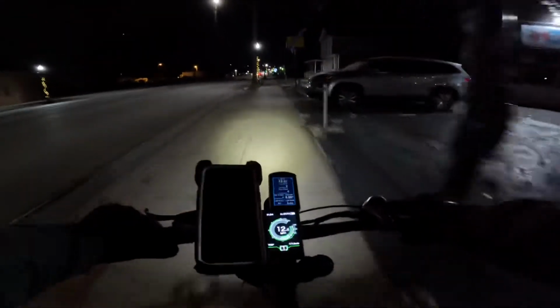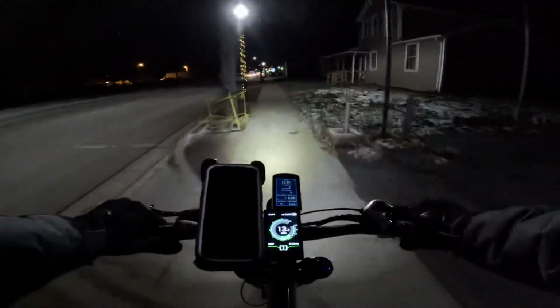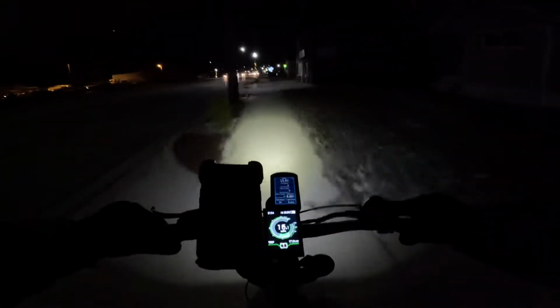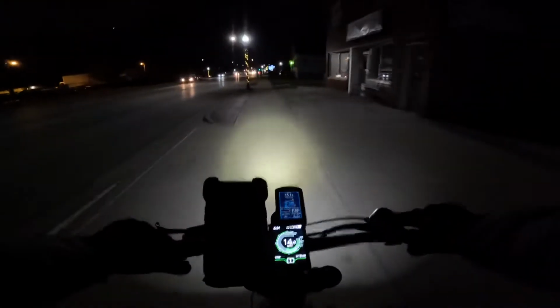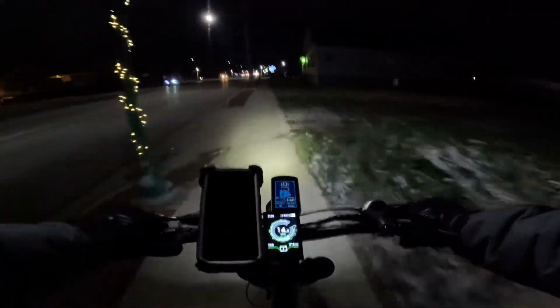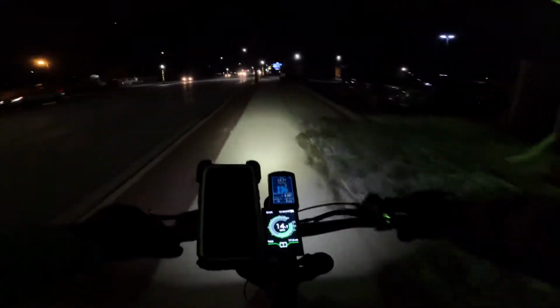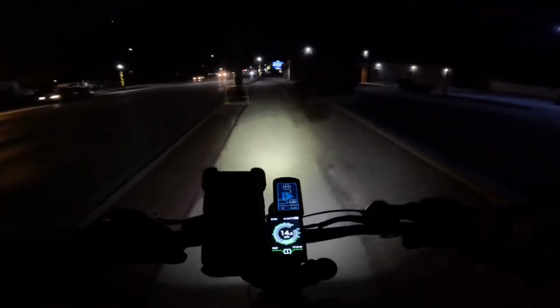We'll take some of the sidewalk just so I can show you what's down here, because I take the street all the time. Something a little different at least. I'm going to show you how to align the sensor too and troubleshoot it.